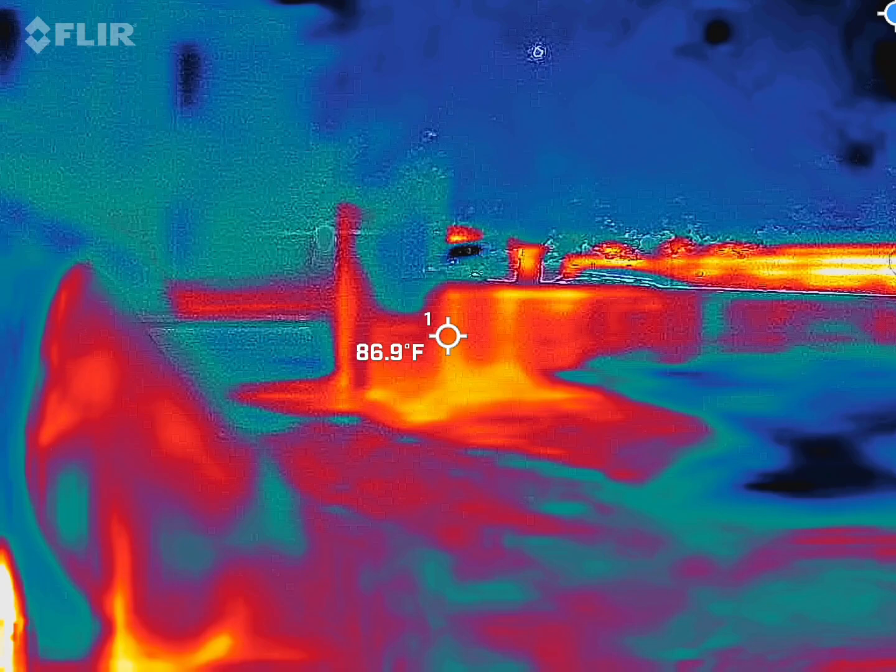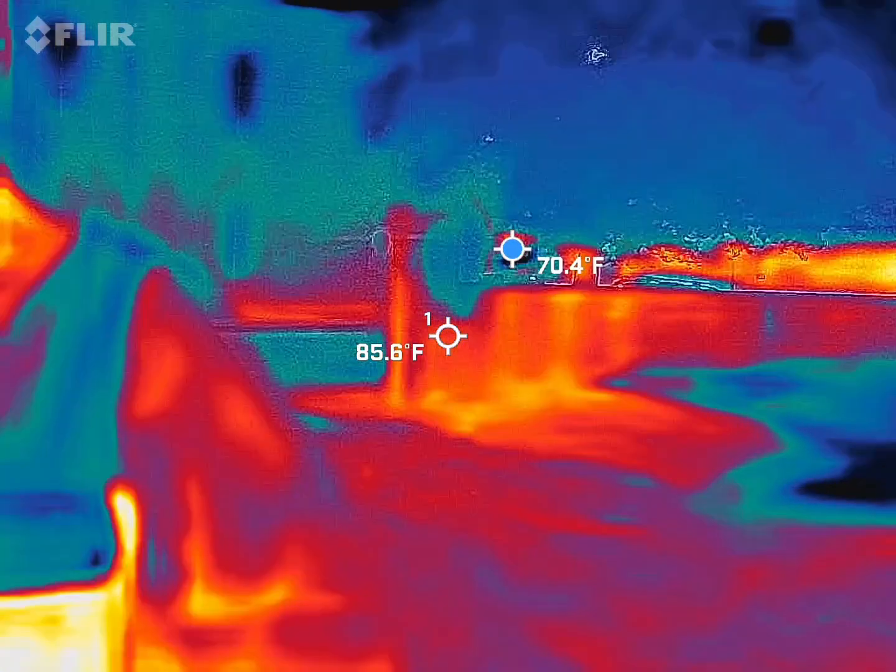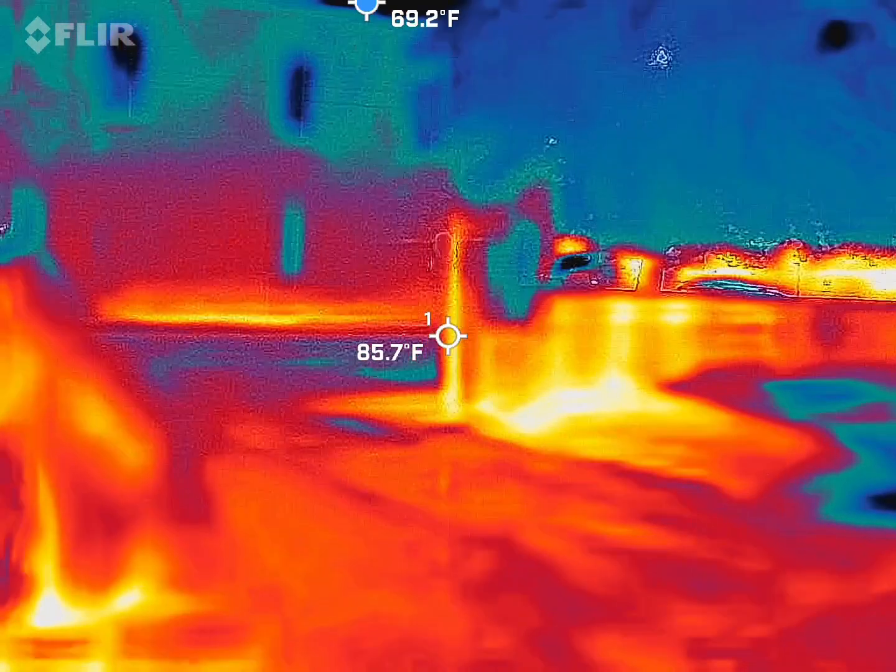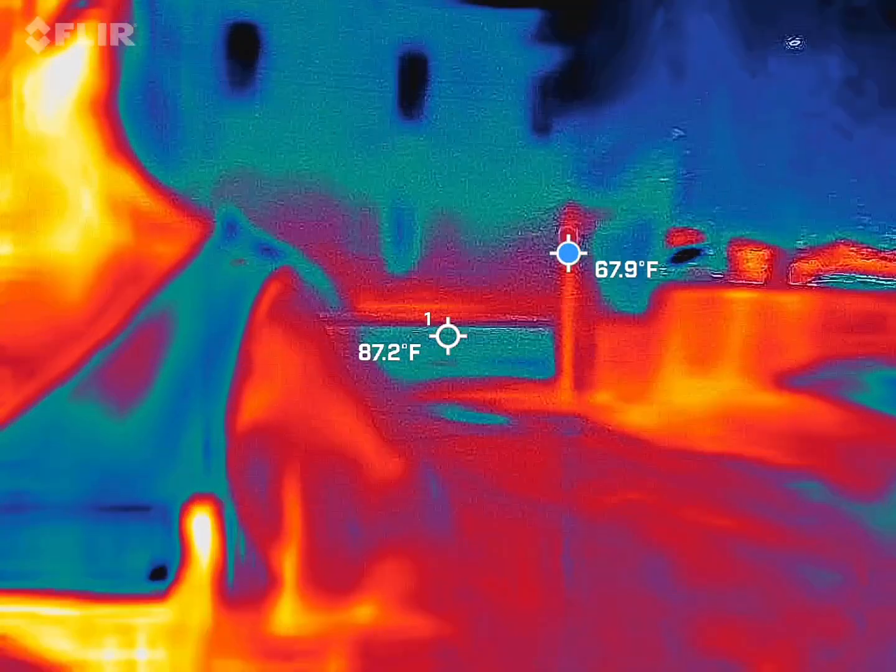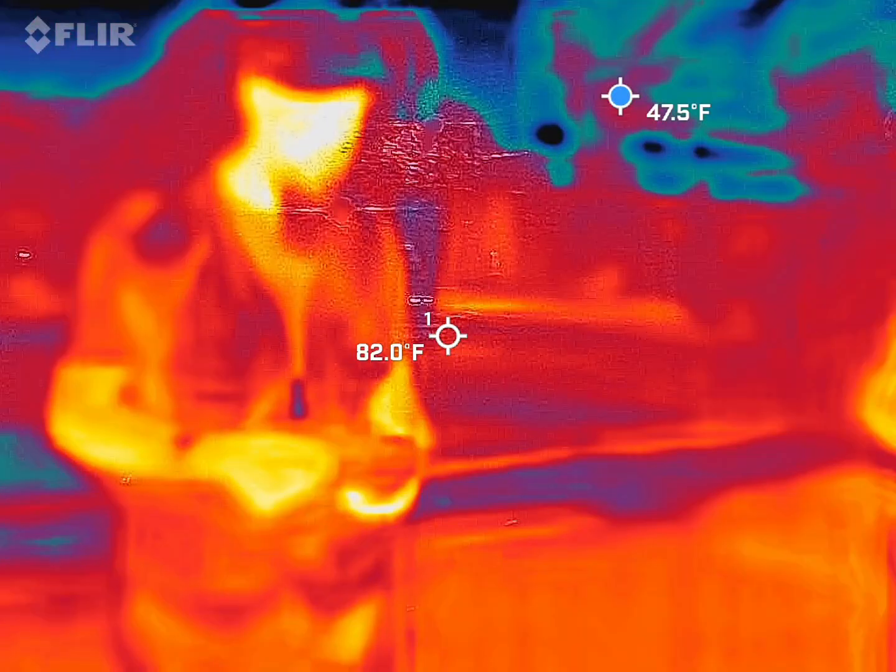What will happen here is I'll spread you guys out. I'll do a few round robins, take a lot of notes, and then bring you back to show you how it all ties together. 24.2. Holy cow, 24.2. Yeah, you're gonna hang on to that. It's sticking to you.